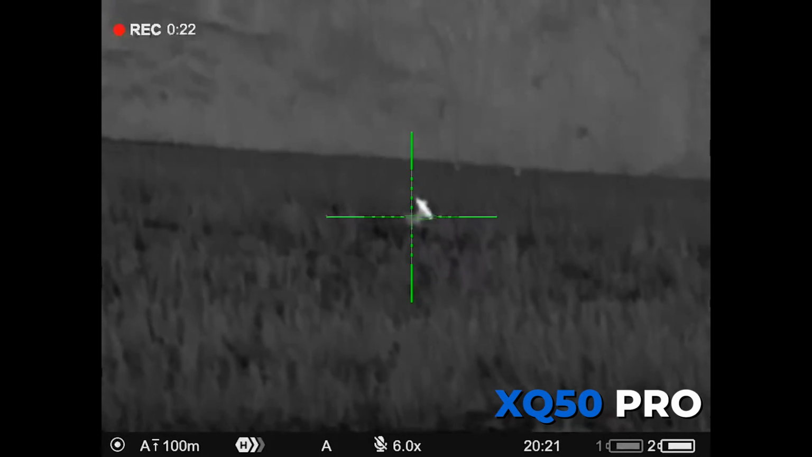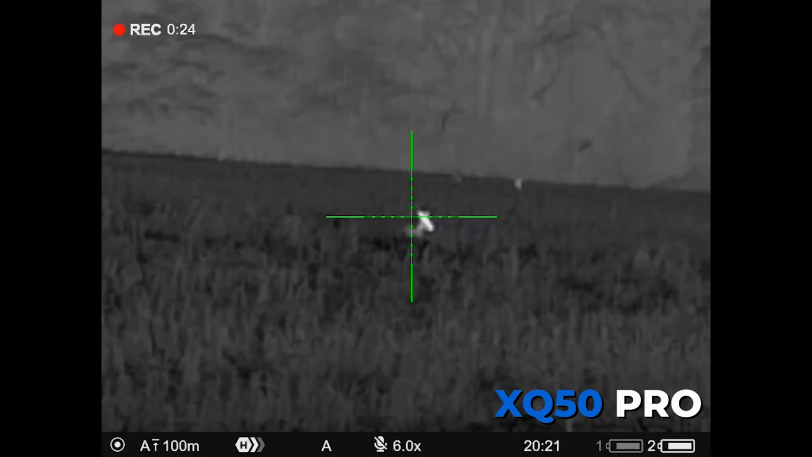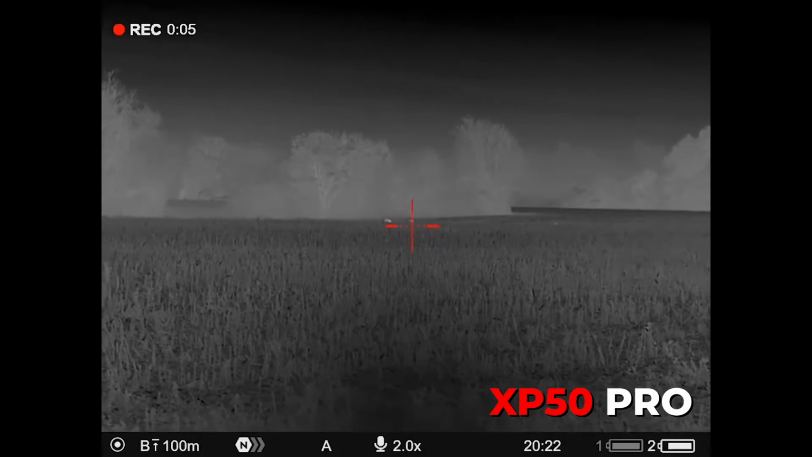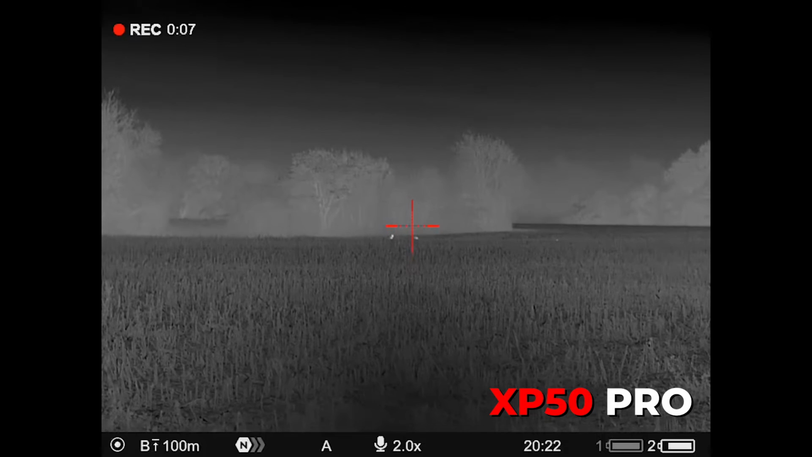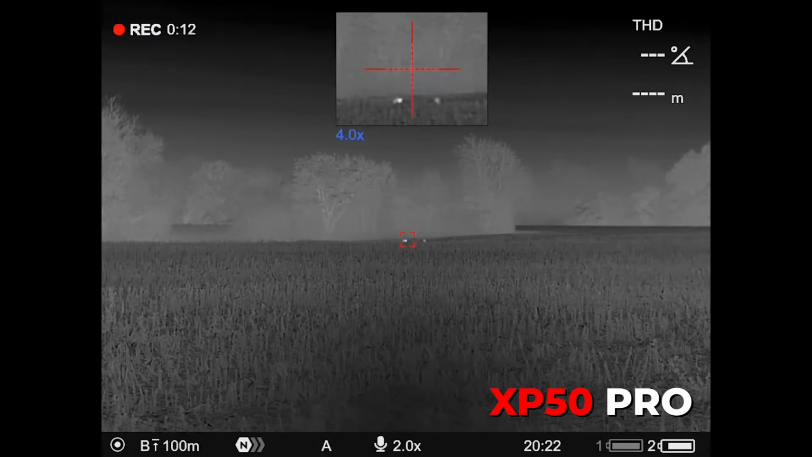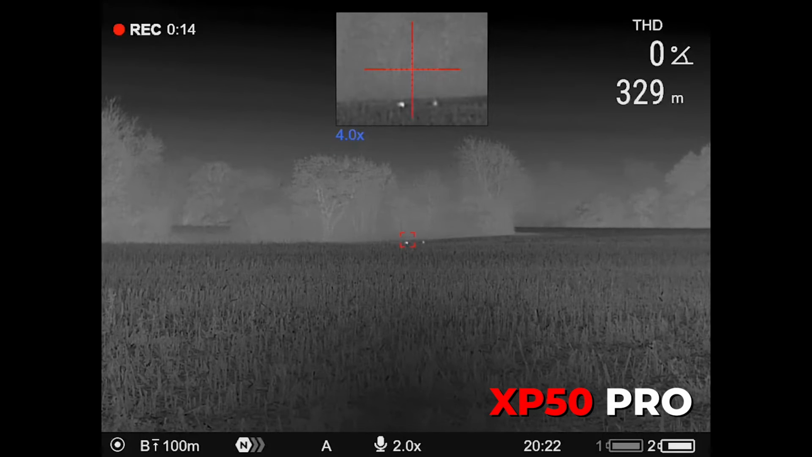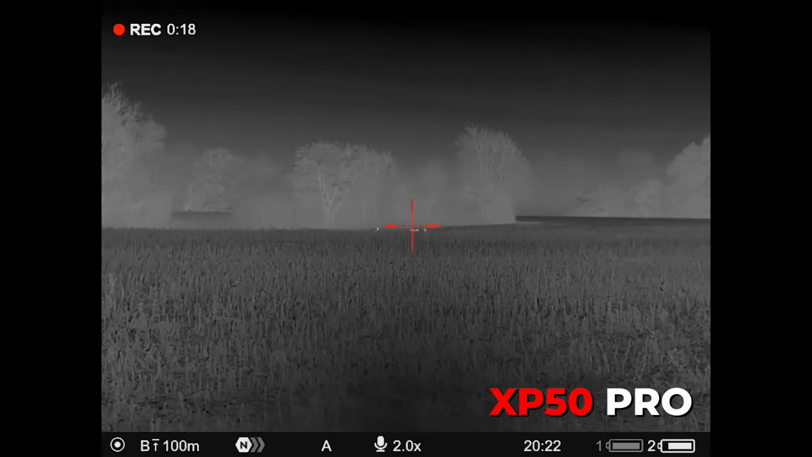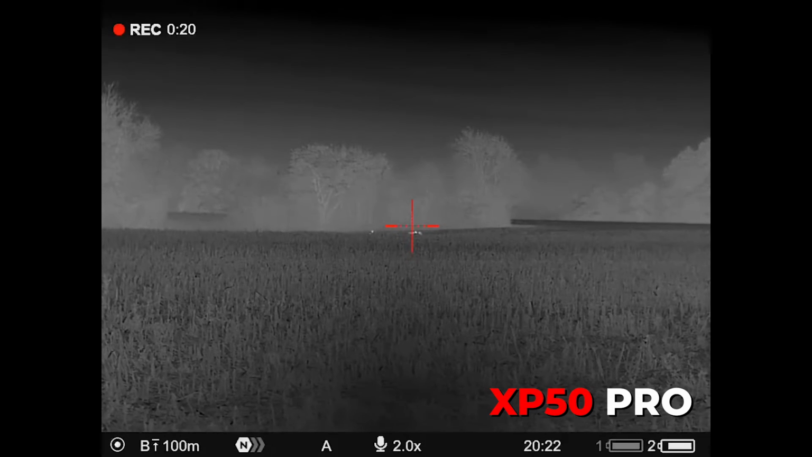And then on 7, we have some roe on stubble. Now this isn't about shooting, this is just so you can observe, and it's that detection range. But you can clearly see that there's 3 deer. There's actually a 4th deer. If you look at the left hand side of it, there's a 4th deer. So you've got 3 roe feeding on stubble at 320 meters, and you can see it clear as day.